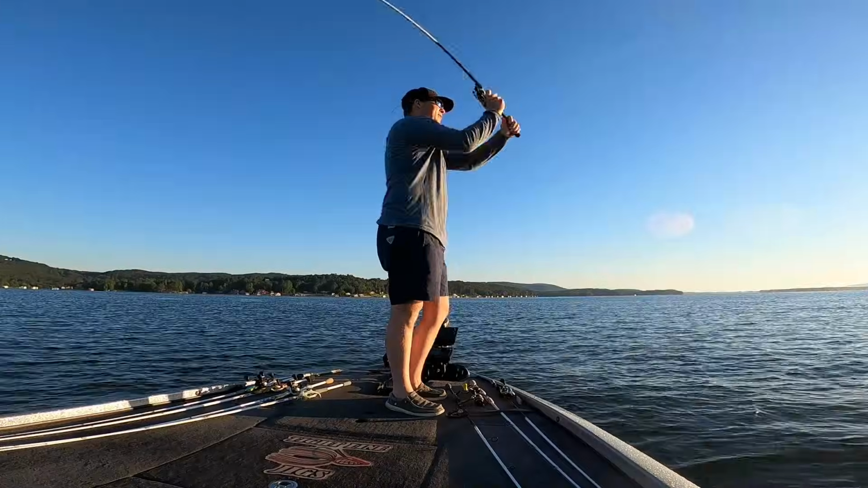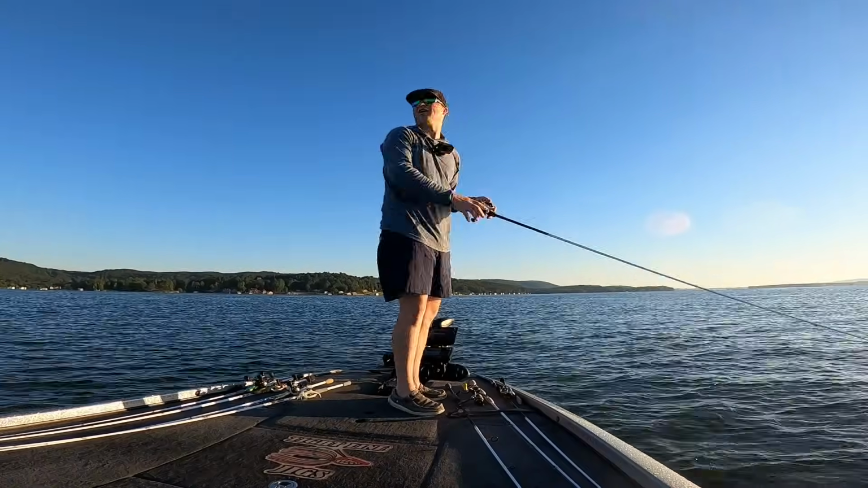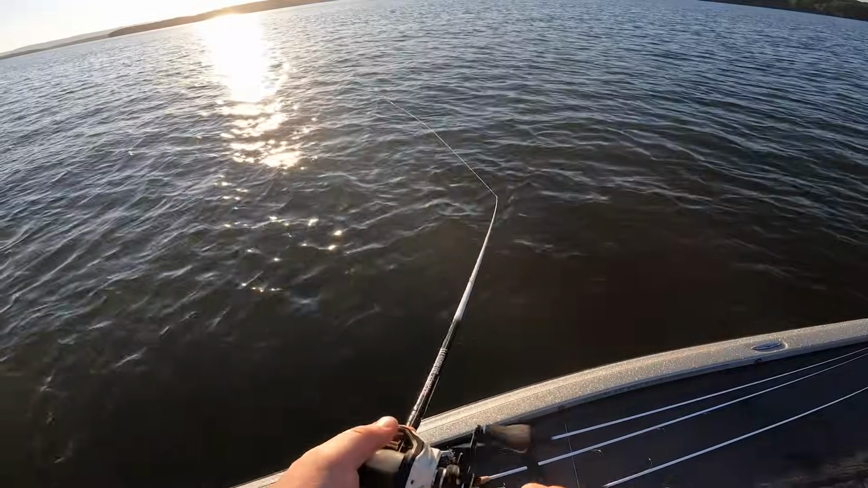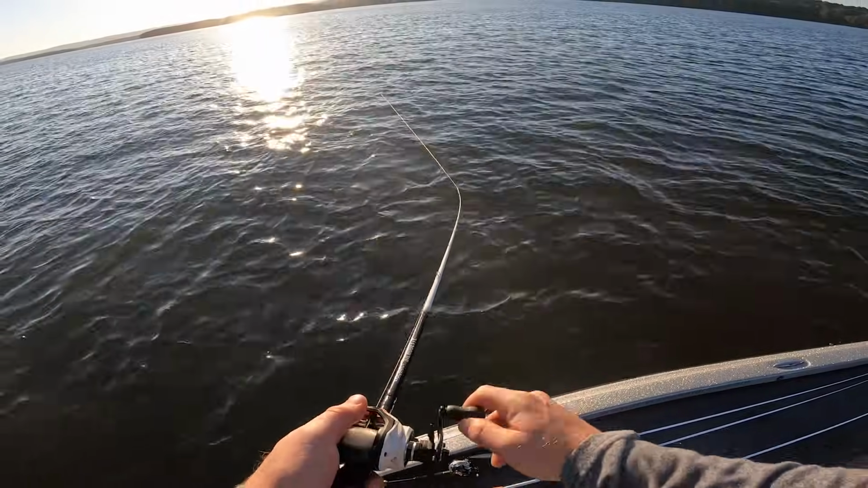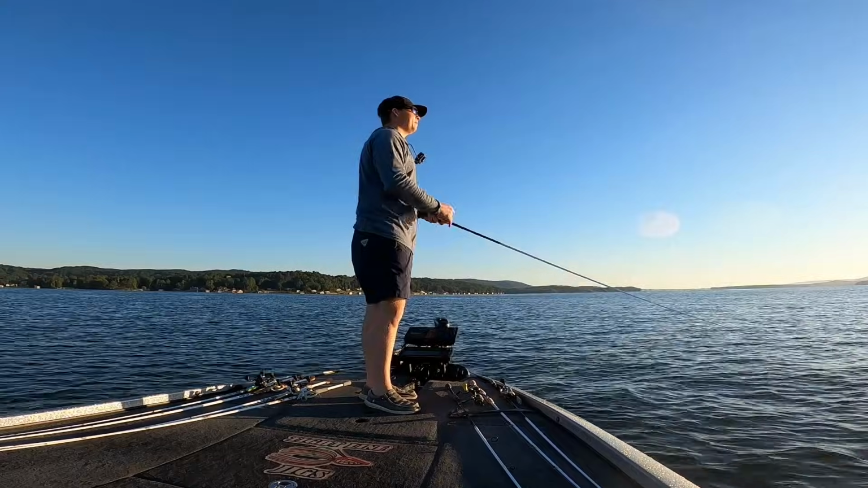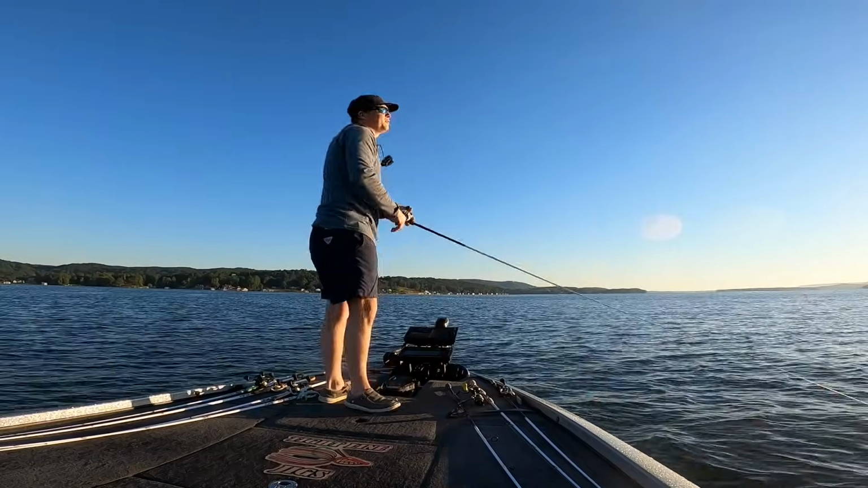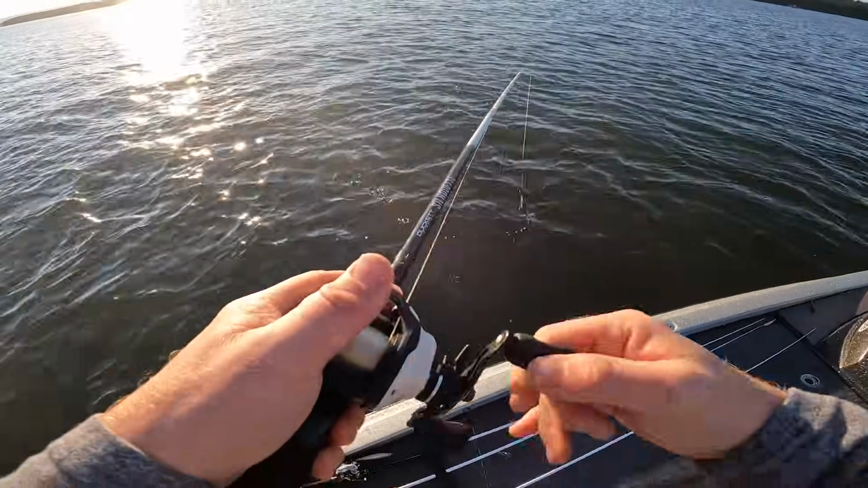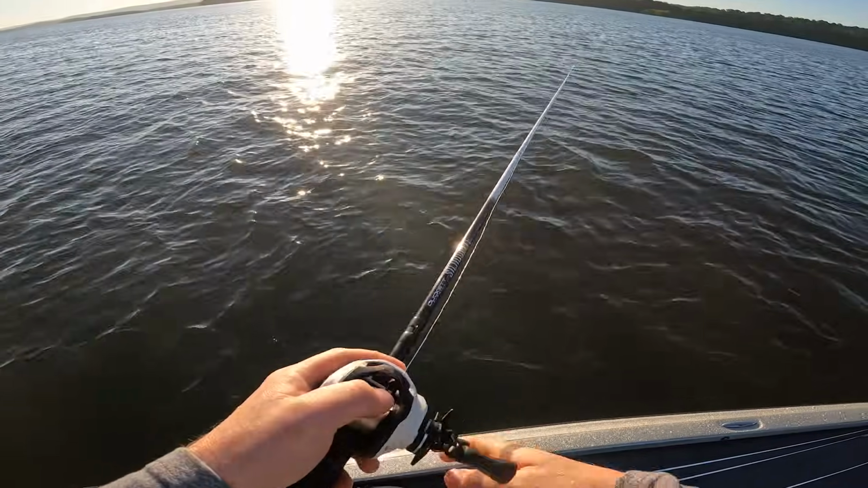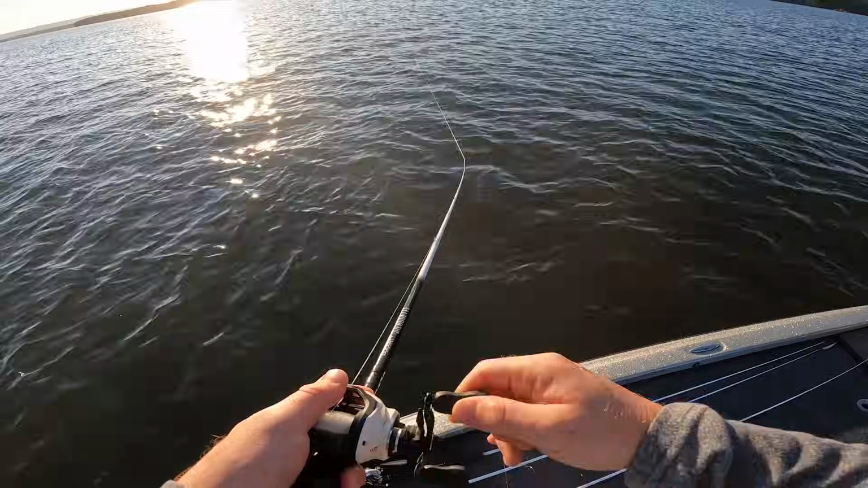Look, I like live scoping, but I am by no means a live scoper. Do not classify me as a live scoper. I know my way around technology. I can set up a graph for you, show you some good settings, and I can catch some fish using it, but I am by no means a live scoper. I would much rather have my eyes out there than right there on the screen. But we're gonna do it today. I gotta catch a couple of these chatterbait fish to fuel my little chatterbait addiction that I have.